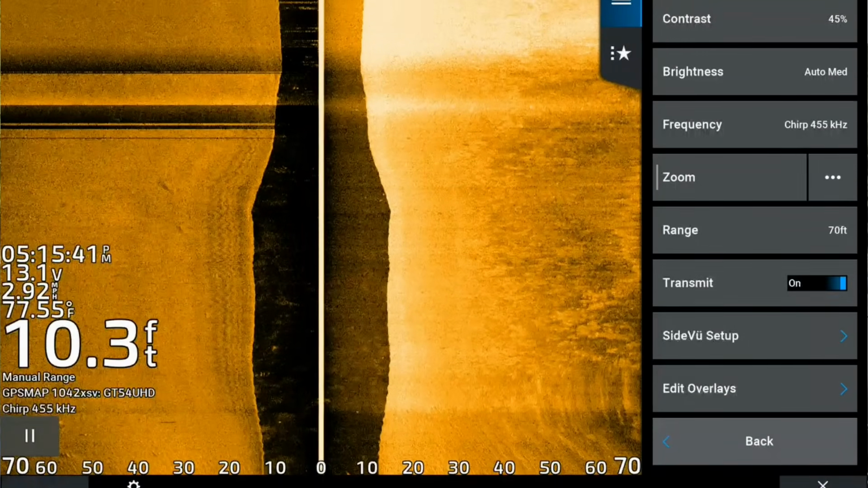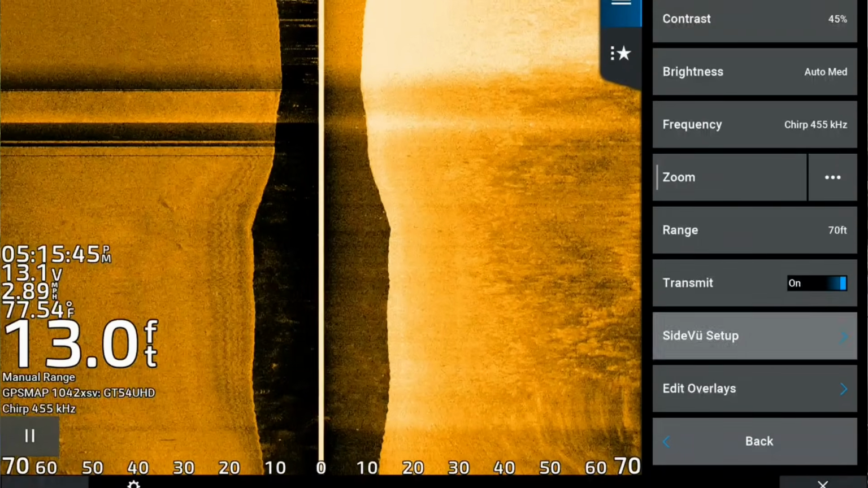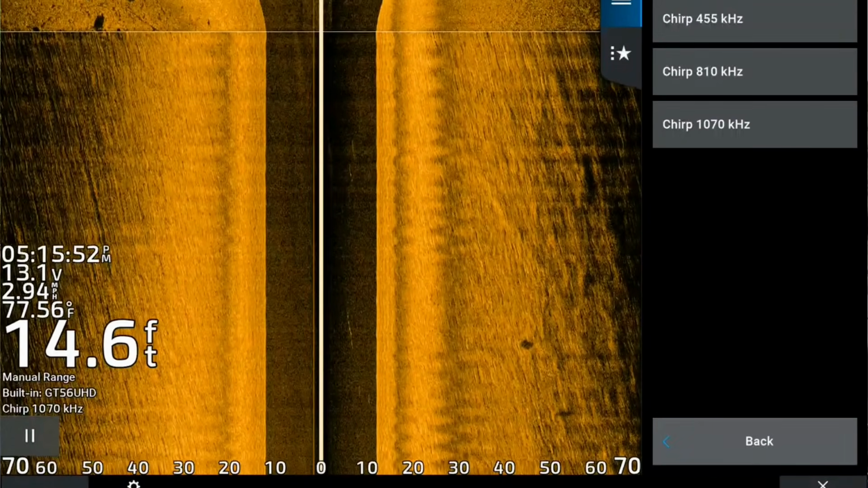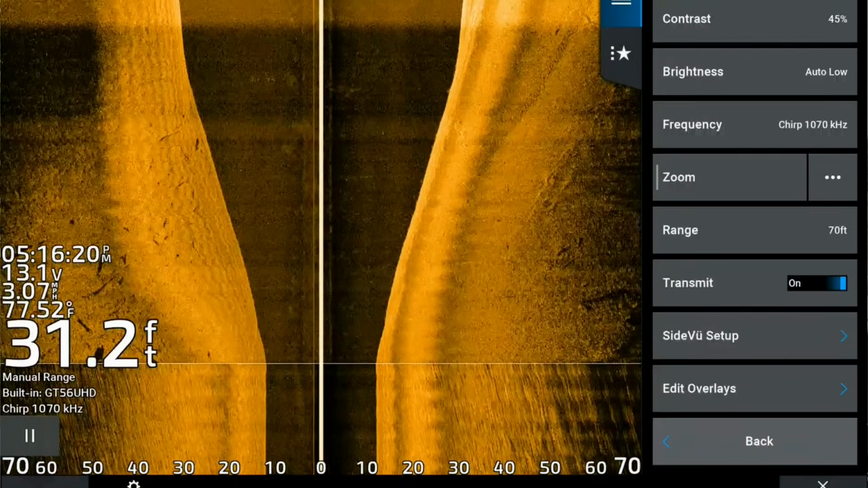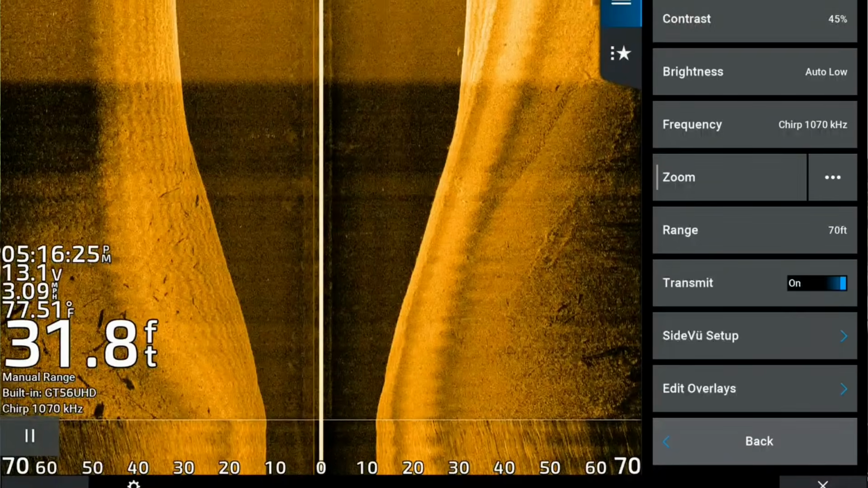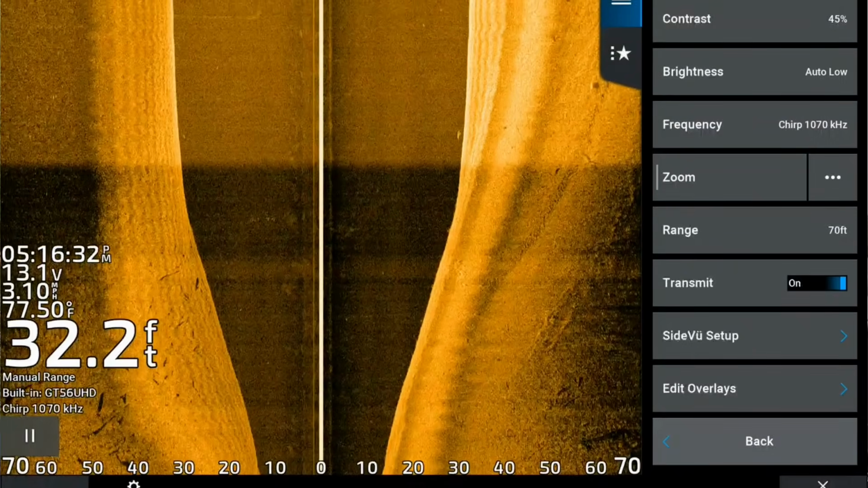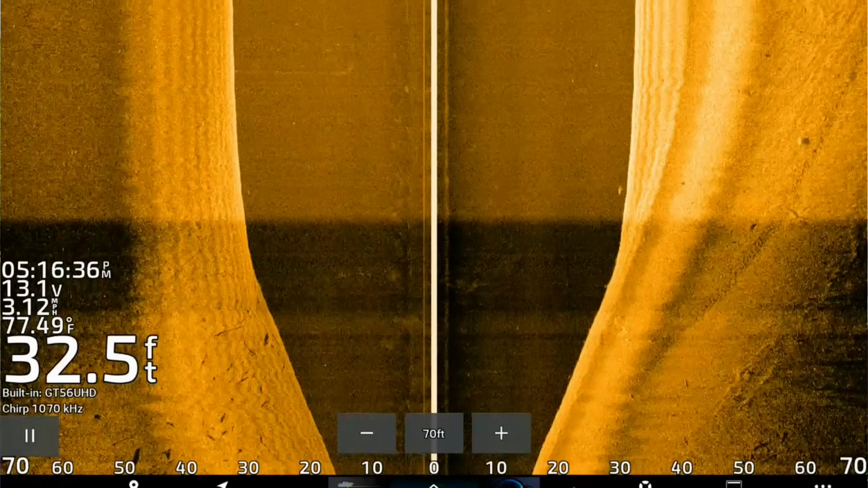If you're running a split screen, there can possibly be some interference if you're running, let's say, 1.1 megahertz side view, 1.1 megahertz down view. Some people suggest 2 different frequencies when you're trying to run a split screen. Personally, I haven't seen much of a difference. As far as range goes, what you're trying to do is fit the data that you're actually trying to see on the lake bottom. You're not trying to cram everything left and right of you. Typically, I run 70 feet left and right. It's going to show me basically any schools of fish, any type of log, rock pile.